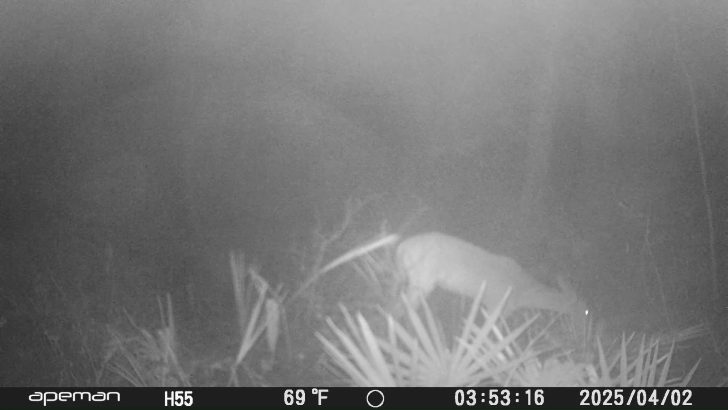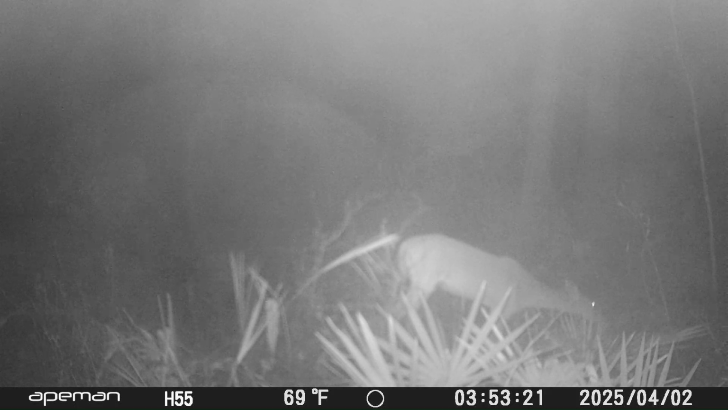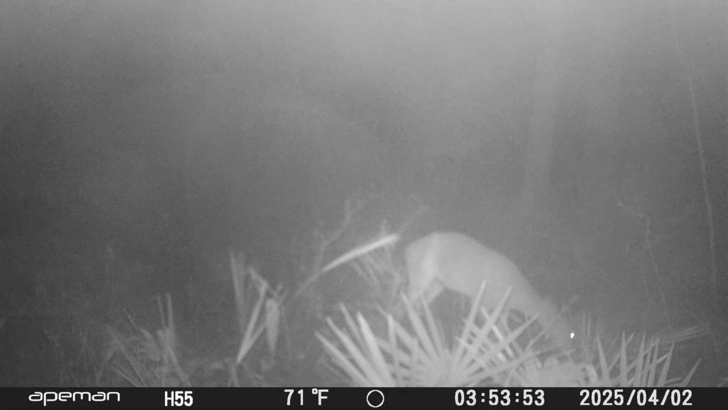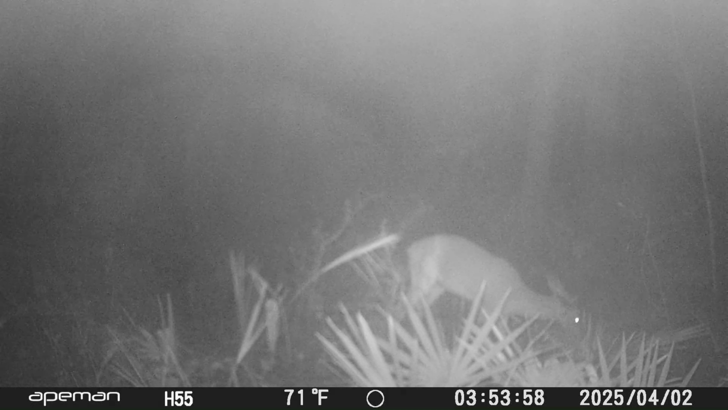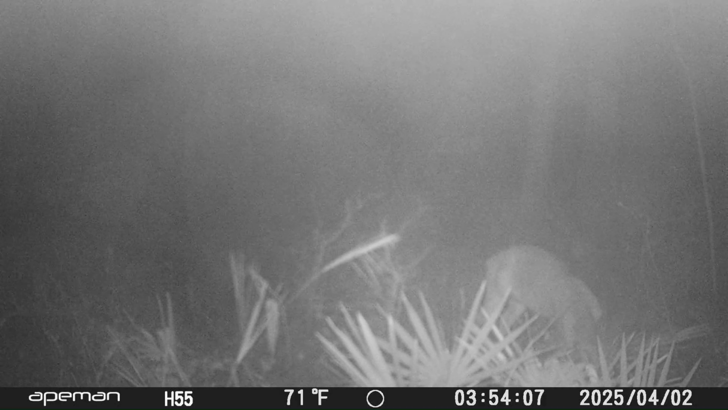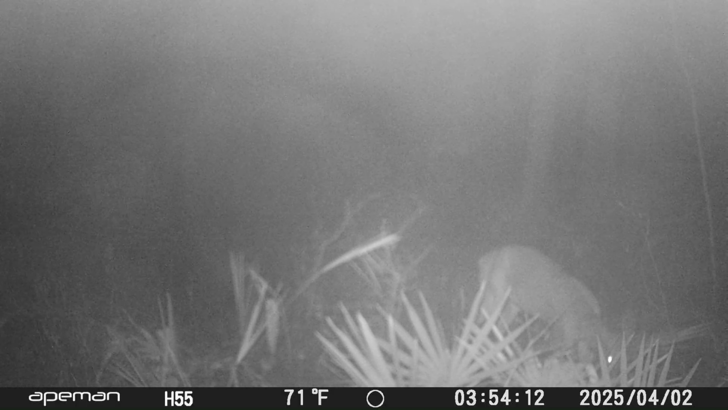Also, this game camera has audio, so you hear a little bit of audio from it. I think my newer cameras, though, have a lot better audio, and the camera on them is a lot better too. So this is the third video here. This is still the same deer. You can see she's eating really good.